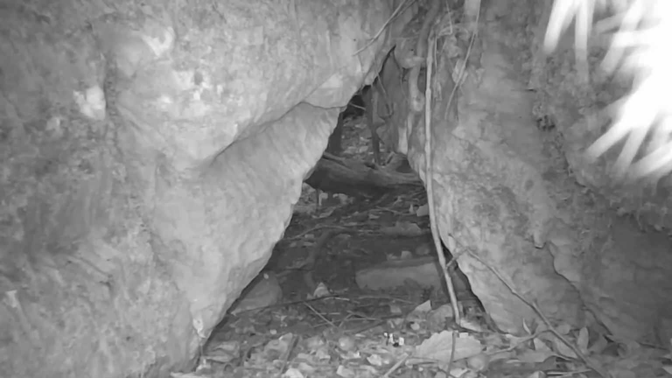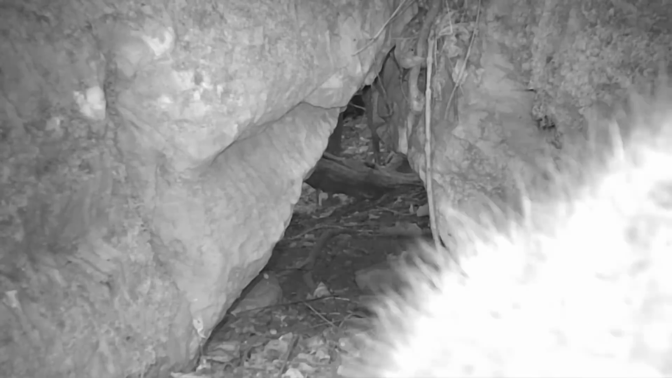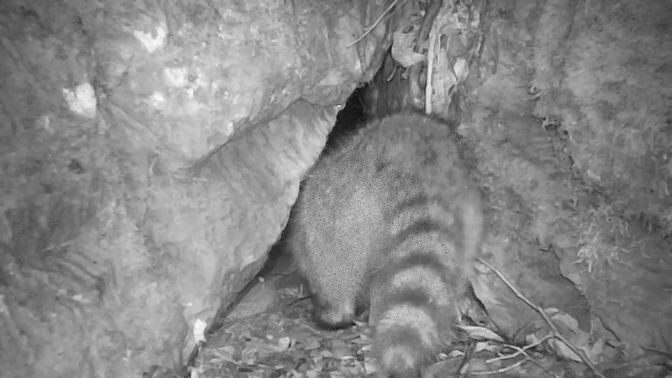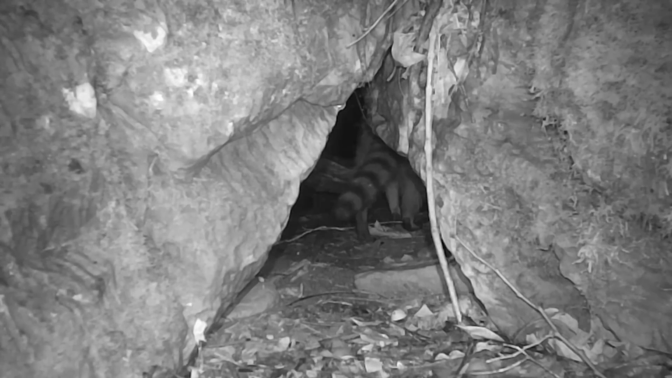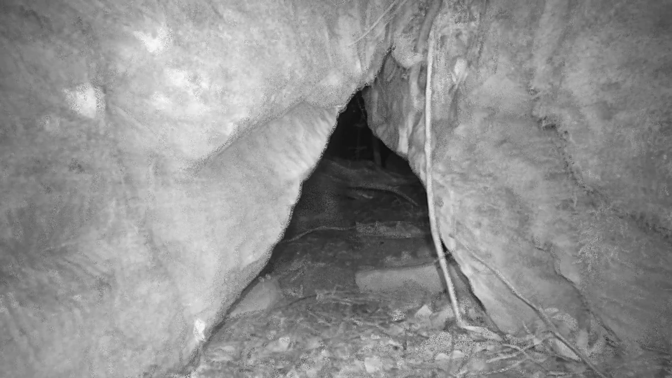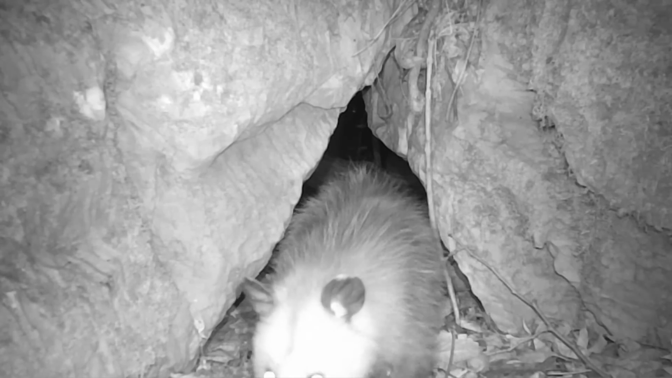At the back door, a lot more pictures back here. There's a coon moving in. And another coon coming in. They always use these places. And there's a possum using the back door.